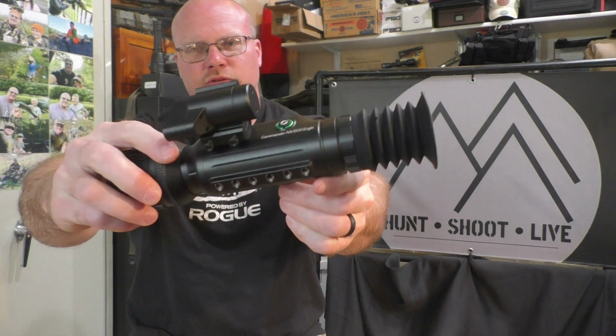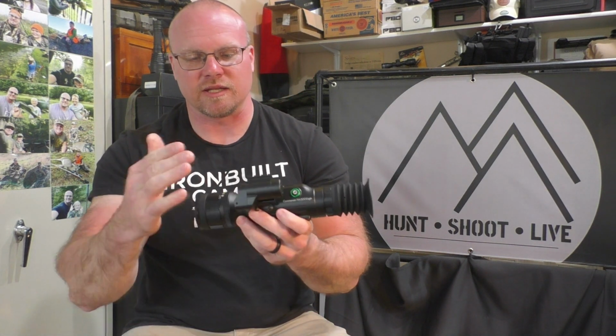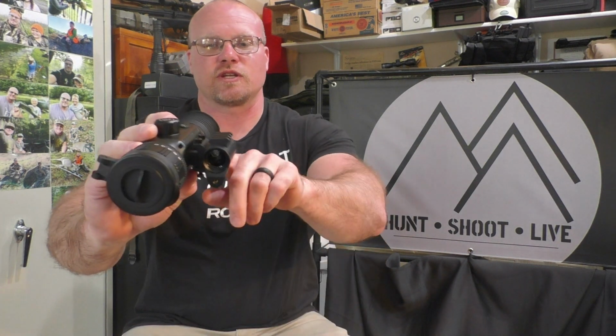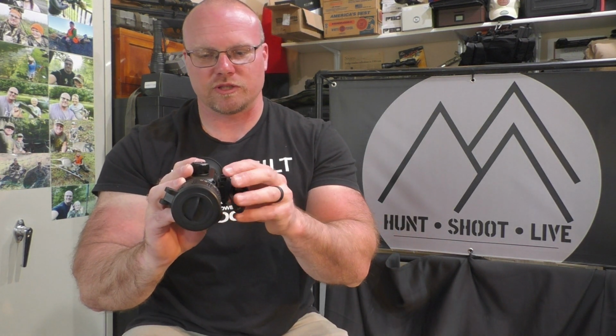Of course, here's where you mount your rail on the bottom. This is the optional rangefinder. For my purposes, I don't need a rangefinder, so for the test, I'm going to test it just to see how far the rangefinder does work, but I'm going to end up taking this off. The way they intend it to be is you've got your rangefinder mounted on here, and then you mount your IR light on top of the rangefinder. That's a similar design, of course, to what the NV400 was. It's a little bulky for me, so I'm scrapping it. If you didn't get the rangefinder, you could just put the light right here if you wanted to.